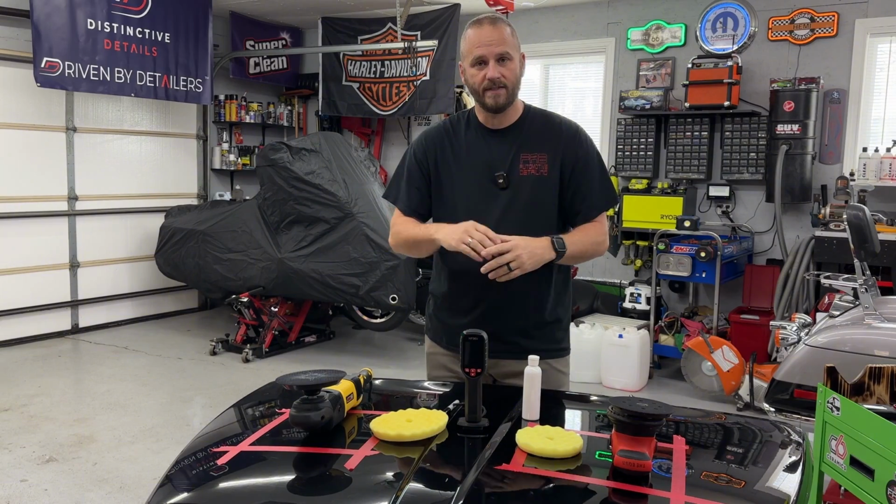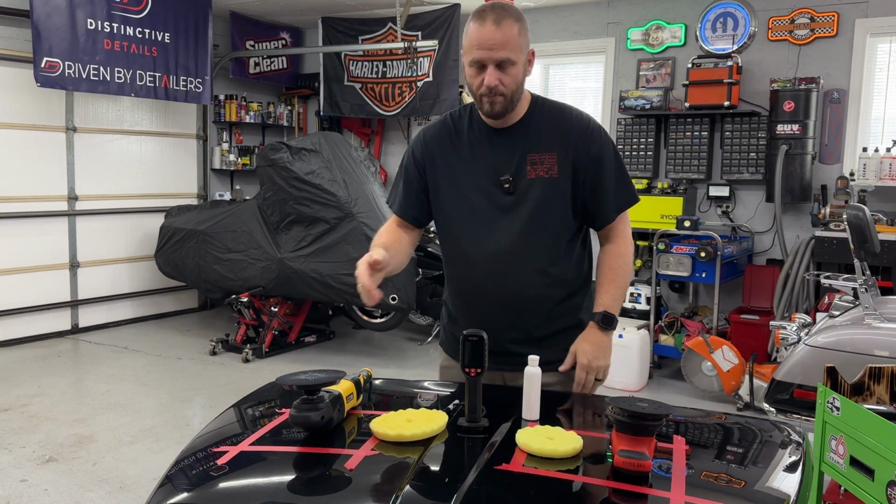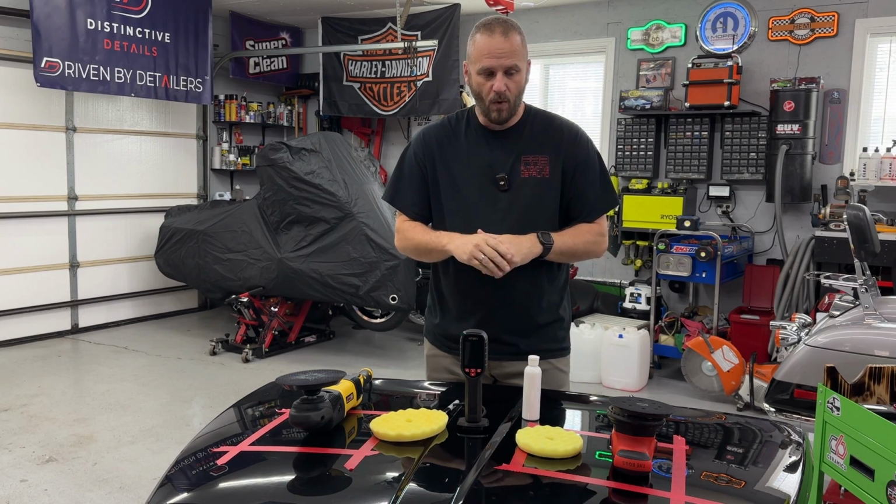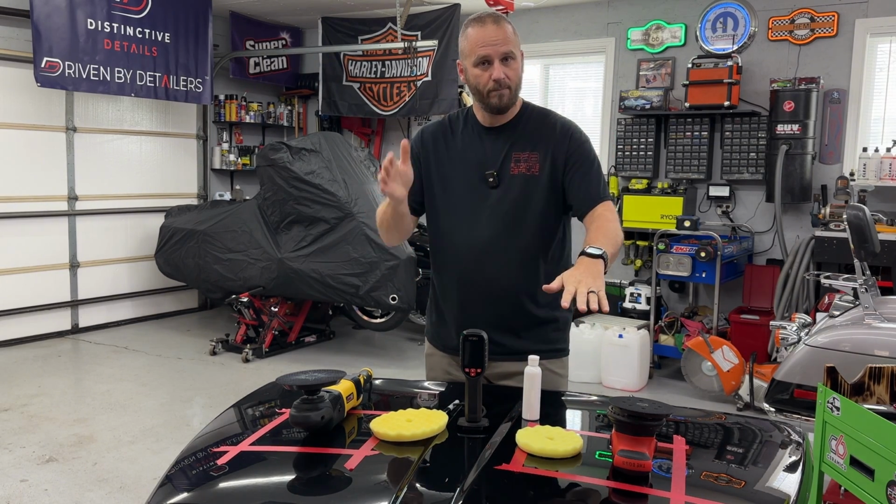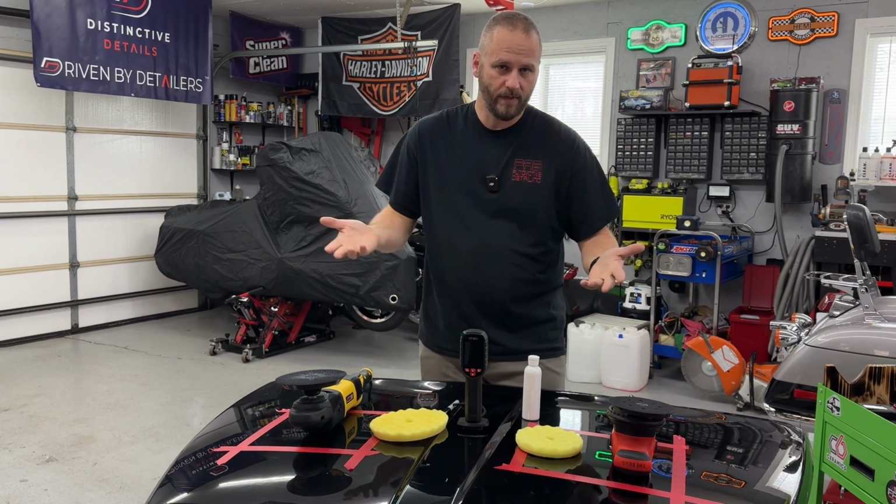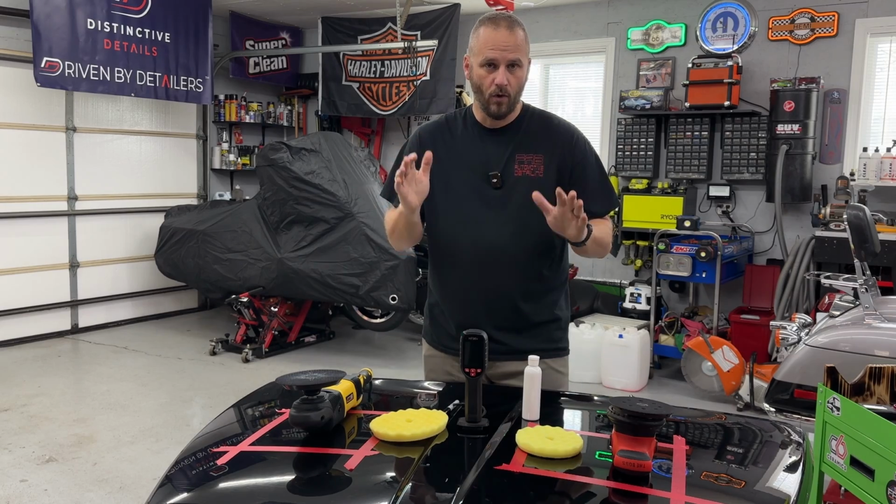First thing we're going to do is take measurements on both sides. We'll write it down on the tape. That way we kind of get an idea, and I don't have to try to remember what the measurements were. We're going to basically go 1 minute per side, 3 drops of product on the pad. If it ruins a pad, ruins the paint, I really don't care. And we're going to hold it down there for 1 minute.